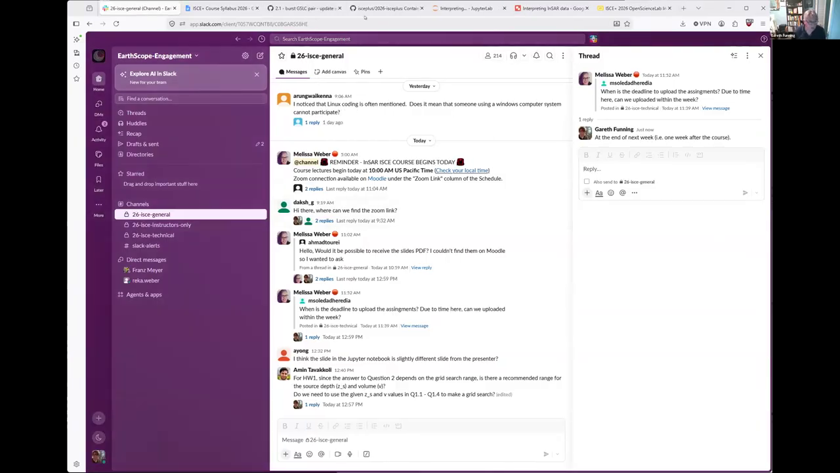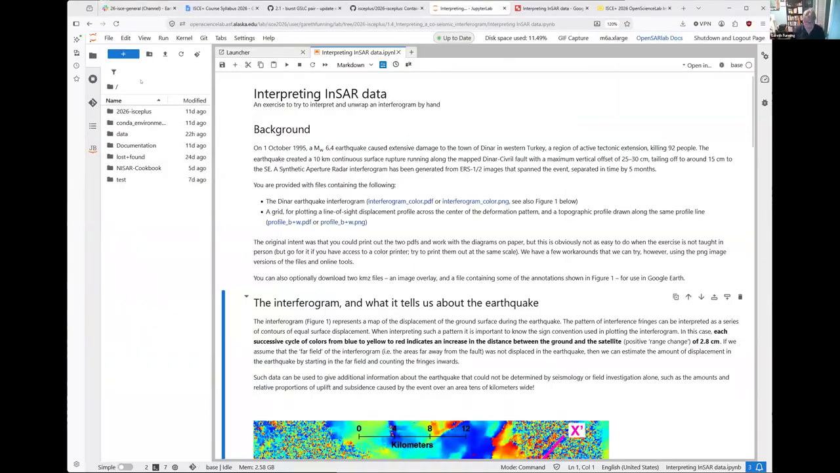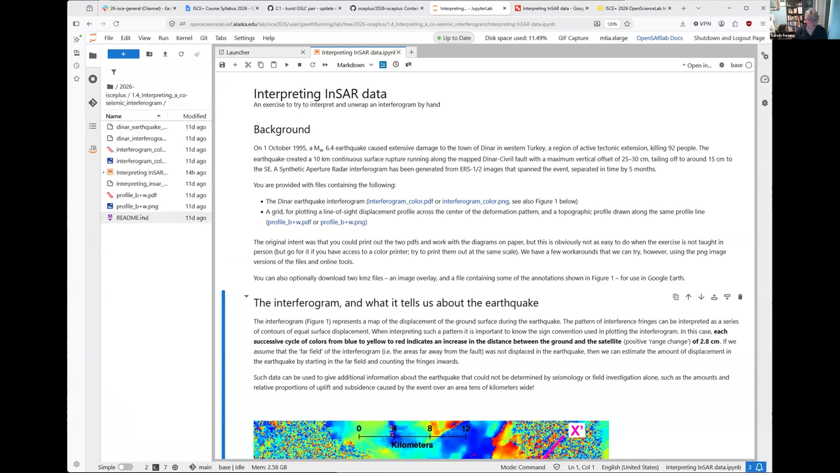And I will open in Open Science Lab the notebook for this section. So it's under 2026 ICE Plus and 1.4, interpreting a co-seismic interferogram. And if you go through all of that, you should find your way to here. And what this is going to describe is what we're going to look at here.